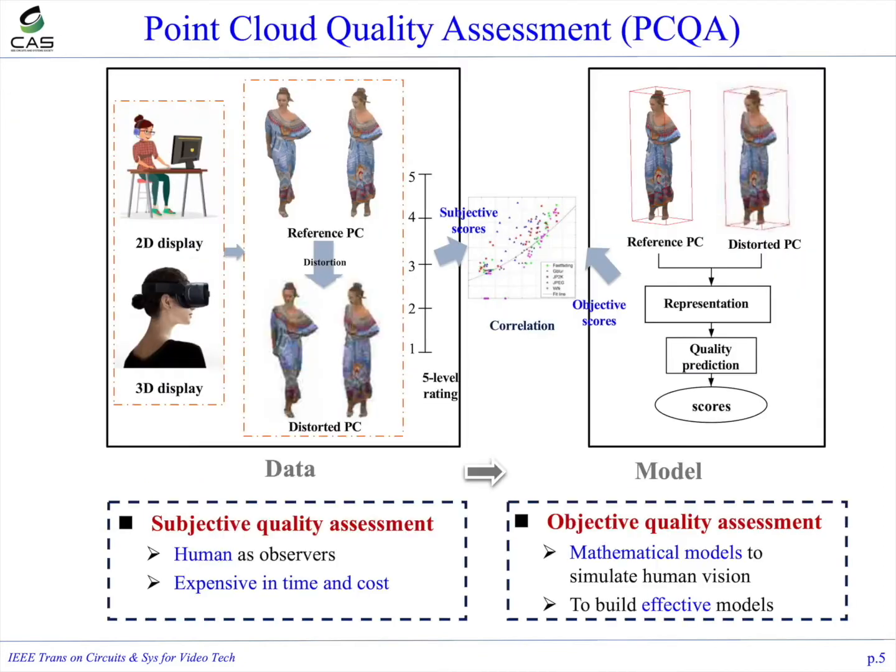translational movement. When point clouds are encoded and transmitted, several kinds of distortions might be introduced. And the goal of point cloud quality assessment is to measure the loss of visual information. Quality assessment can be divided into two parts, subjective and objective. In subjective quality assessment, the visual feedback from human observers is collected, but this way is expensive in time and cost. And for the other part, objective quality assessment aims to build effective models to simulate human vision.